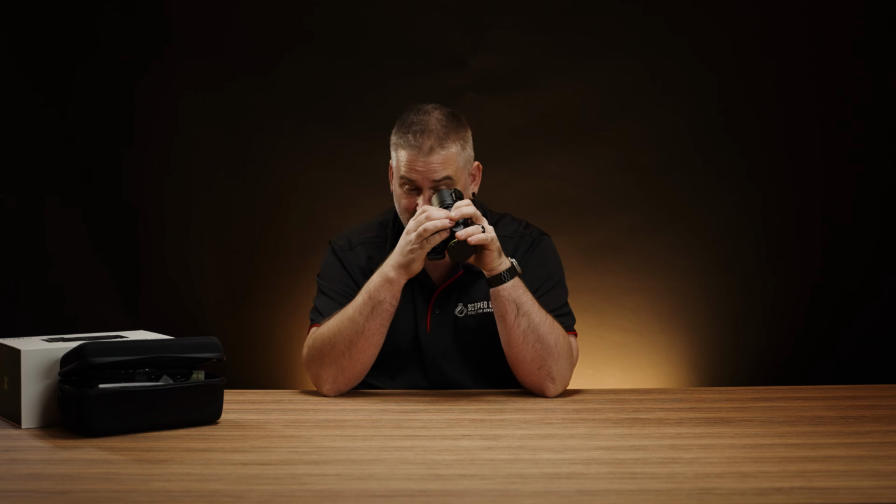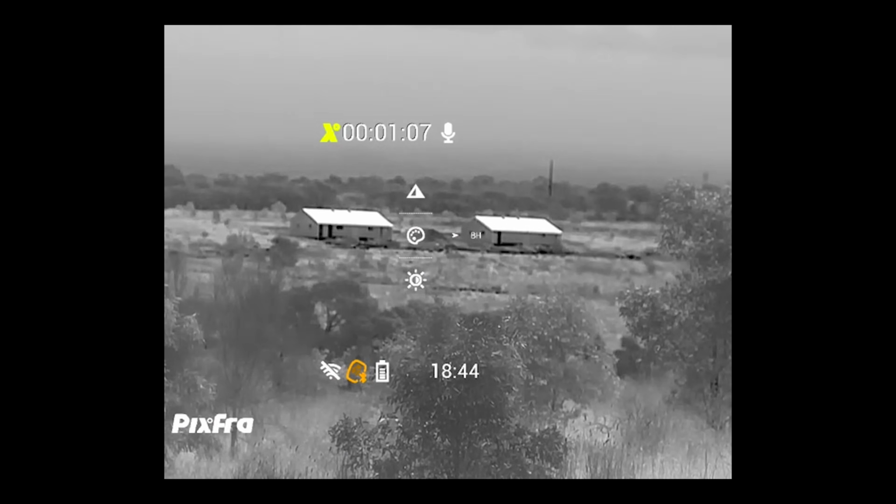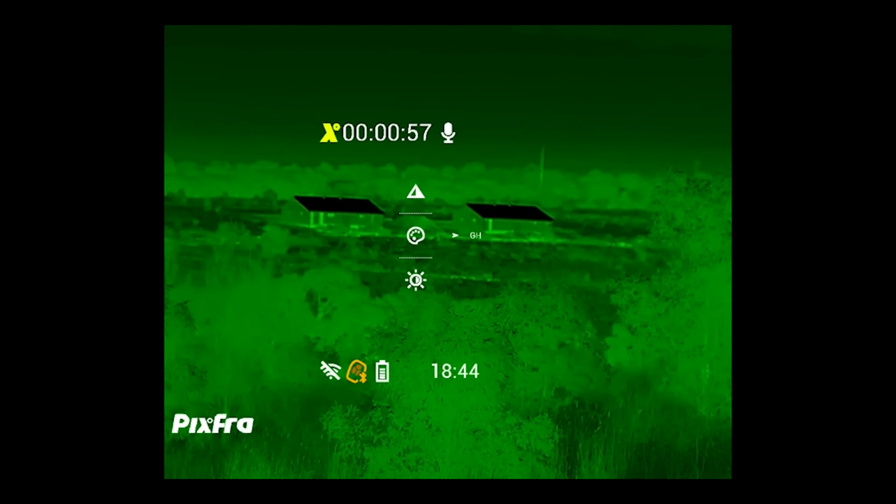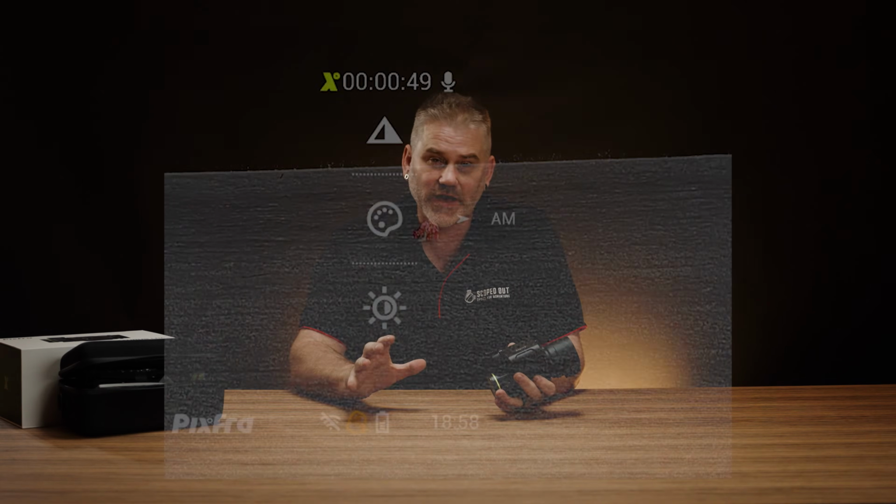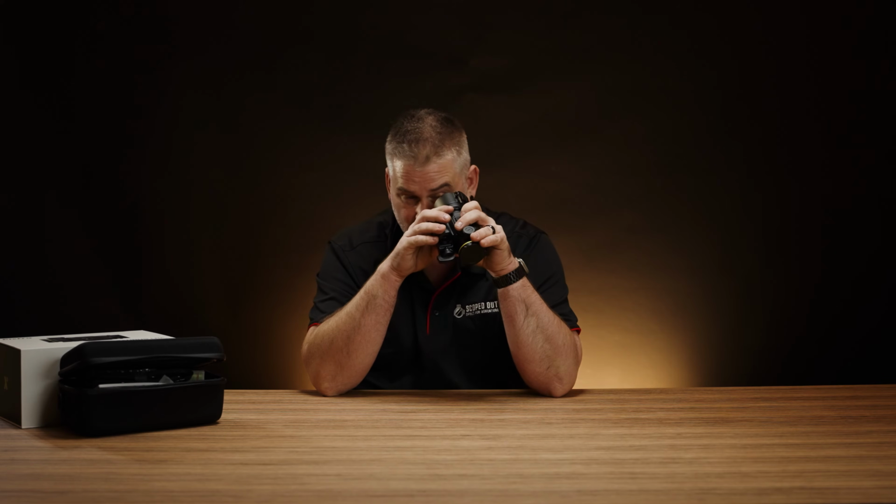Now looking through the color palettes, we have white hot, black hot, iron red, alarm, green hot, and sepia. Alarm is basically what other manufacturers will call red hot, where you have a white hot base and then you highlight anything in red that is above a given temperature.